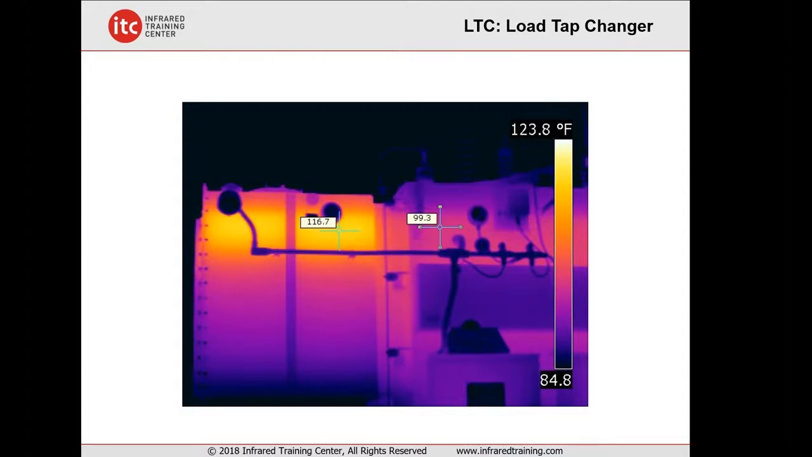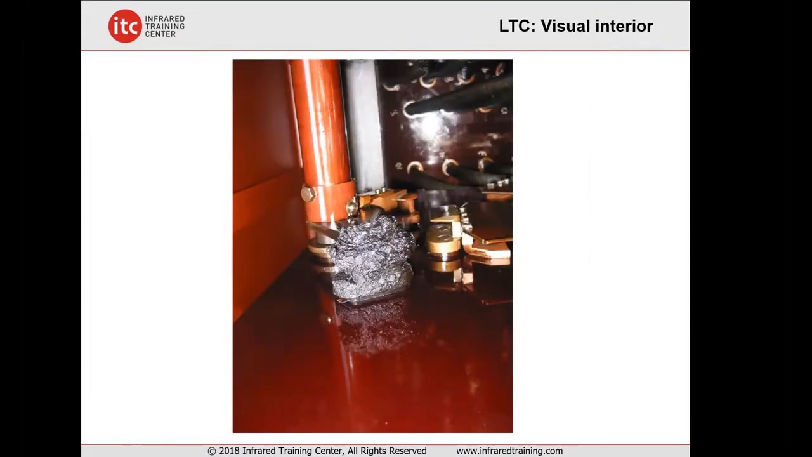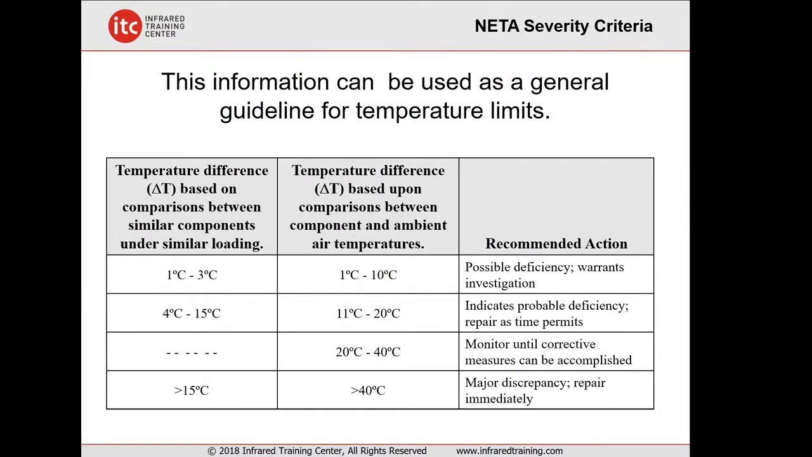And my point here is that you're looking at a transformer, in this case a load tap changer. And you see an elevated temperature here, not much, but just a little bit, 16 or 17 degrees or so. You have to understand that it's not 16 or 17 degrees, it's a lot hotter than that on the inside. We can see that here with the coked up oil in this shot that was taken after it was de-energized and taken out of service.